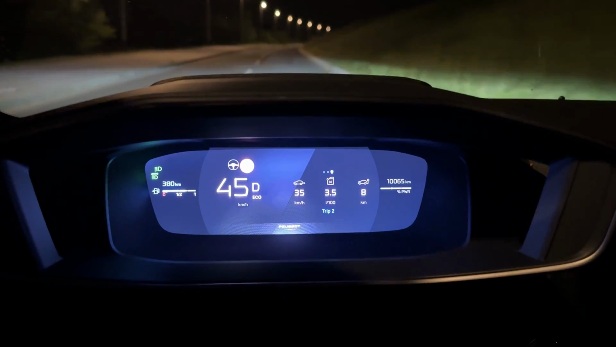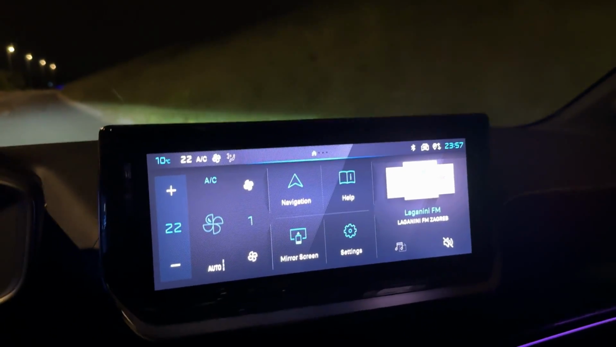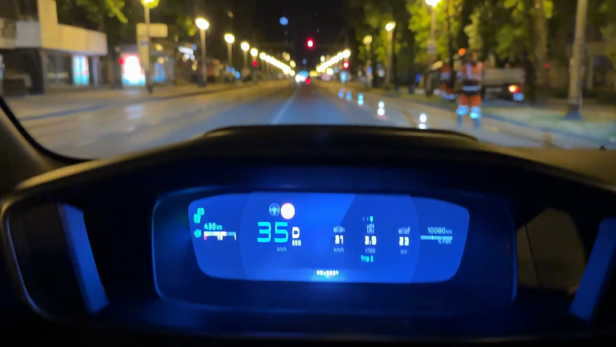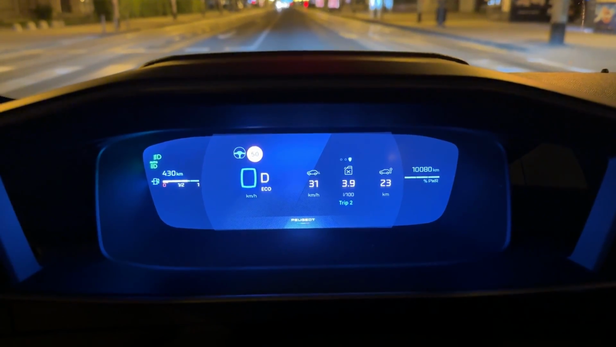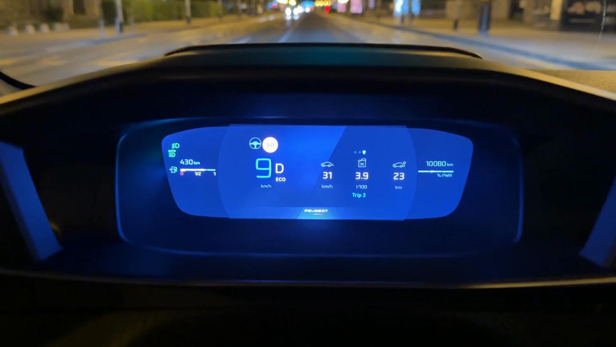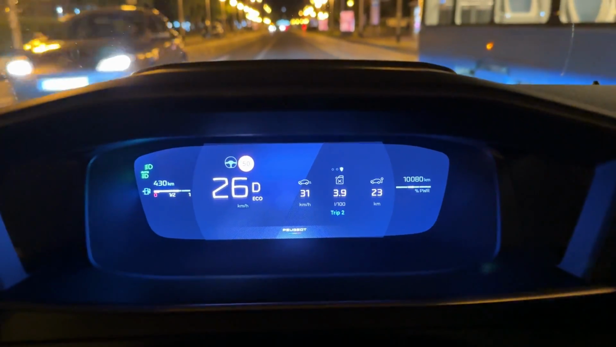I mean, just look at this. I drove it in eco mode, and it's around midnight, so not much traffic. Back to the city, now a bit more stopping and accelerating. As you can see, 3.9 liters. So I went from the city center up to the exit of the city, and now back to the city center.